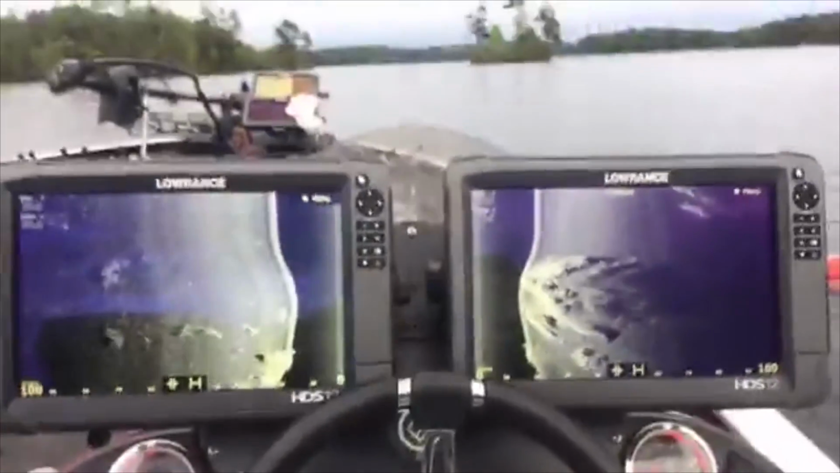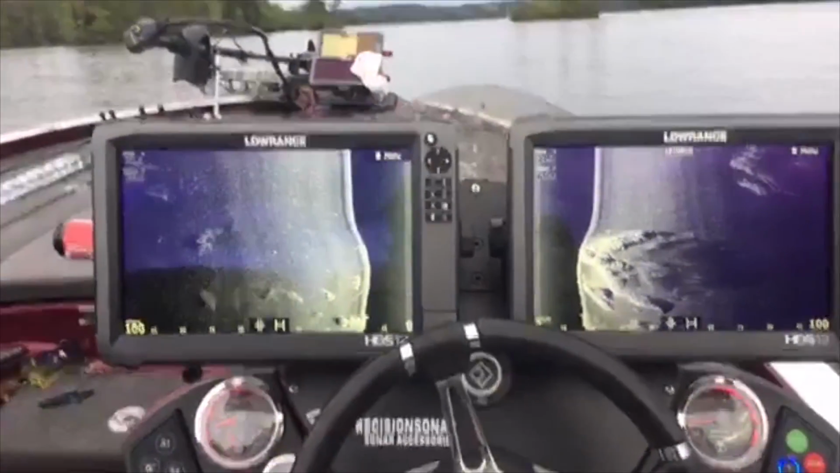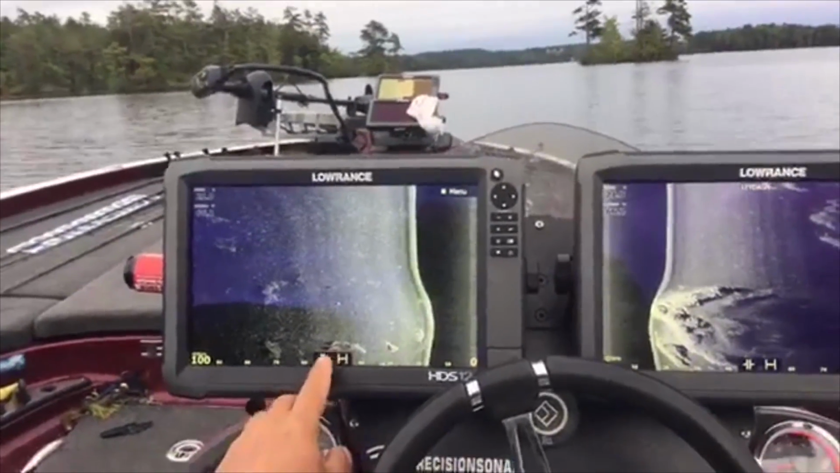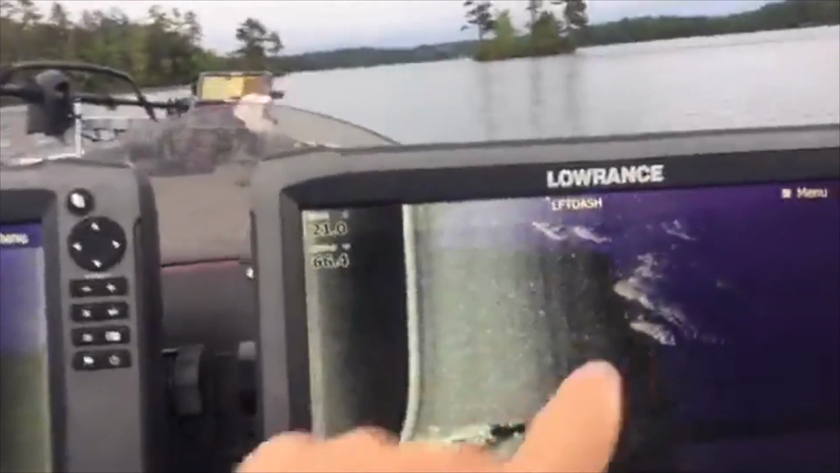Two screens, two at the console, two up front, and what I do is I split them, and I put the left screen on left only, and the right on right only for structure scan. That's pretty bad right there. If you're out there scanning and you're looking for ledges, humps, anything you want, really. See, these are ledges, hard rock ledges out over deep water out here in Maine.